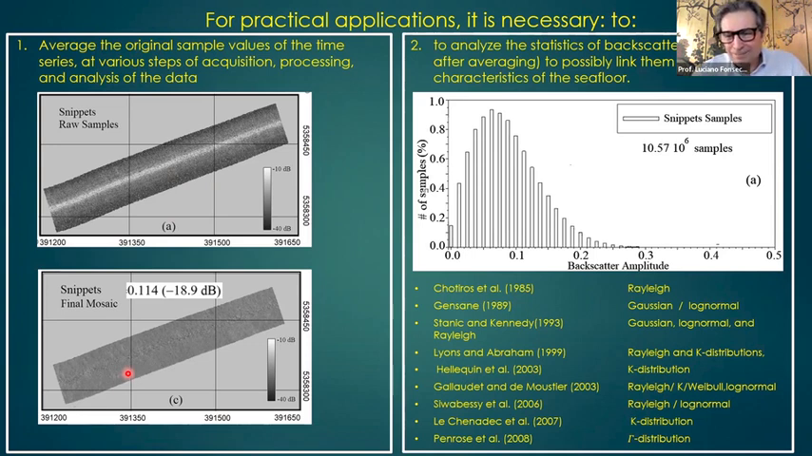Well, a more drastic reduction is to get one number for that area, like taking an average backscatter of the whole area. This is a main point here in the paper. I get this average backscatter of minus 18.9 dB. So I average all those 10 million samples, and I get that average there. This is one way of analyzing the data.